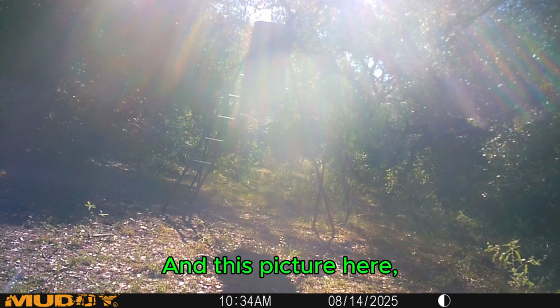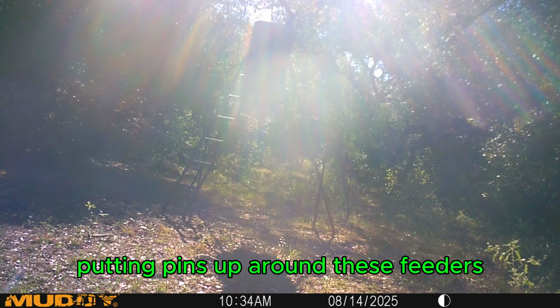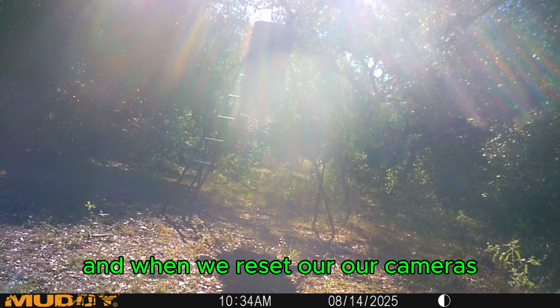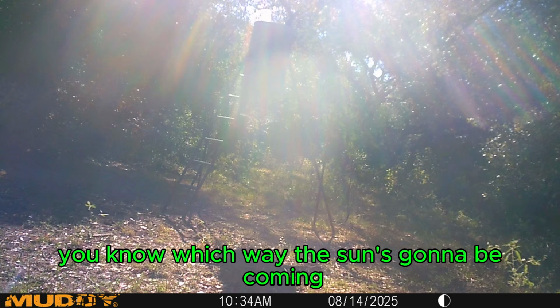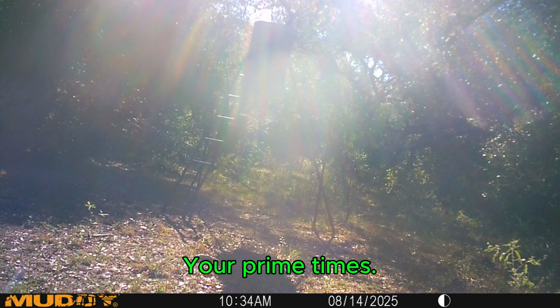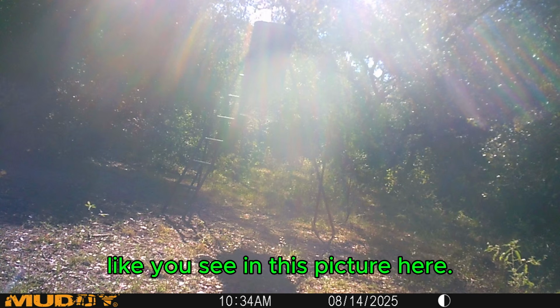And then this picture here, I wanted to kind of stop and talk about this for a minute. We're gonna be putting pins up around these feeders to keep the cattle away from them, and when we reset our cameras, and when y'all set your cameras, a good rule of thumb is to make sure you know which way the sun's going to be shining in the mornings and in the evenings, your prime times, and make sure that you're not going to get this glare like you see in this picture here.